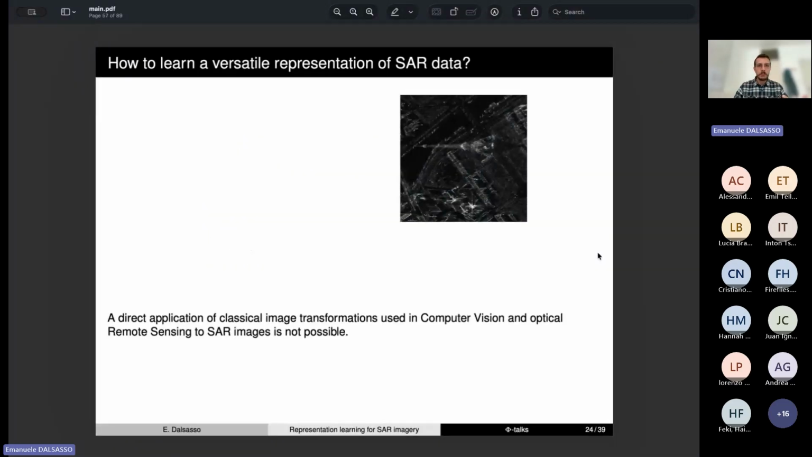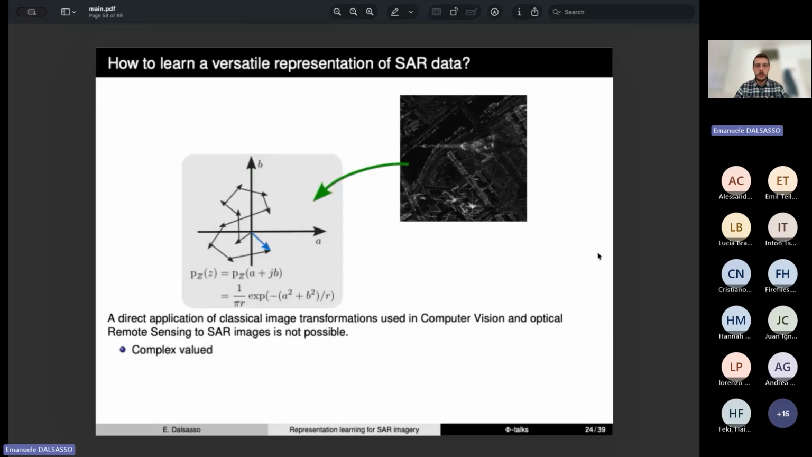The question we were asking ourselves was how we can learn a transferable representation of SAR data, because directly applying the typical augmentations and strategies used in computer vision and in optical remote sensing is not applicable directly on SAR images.